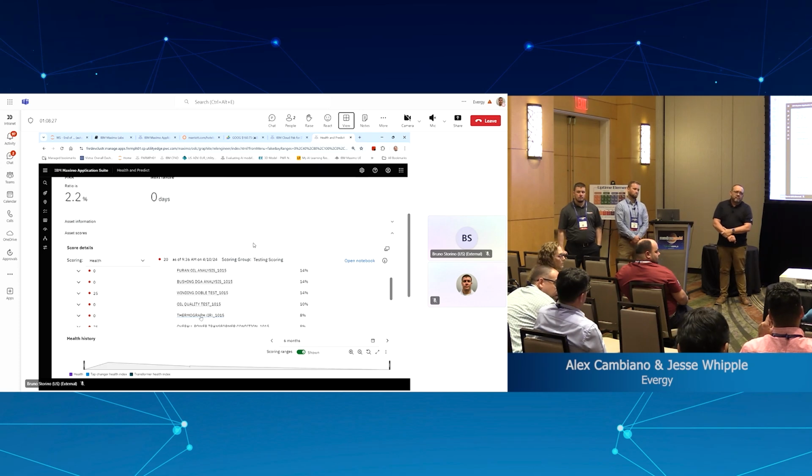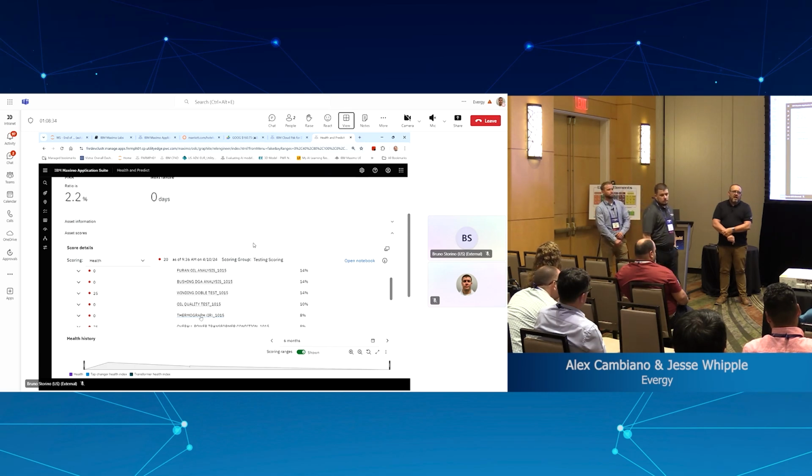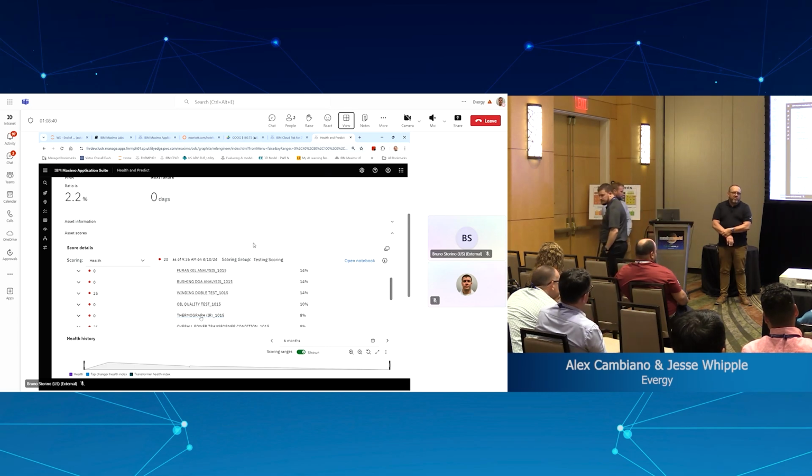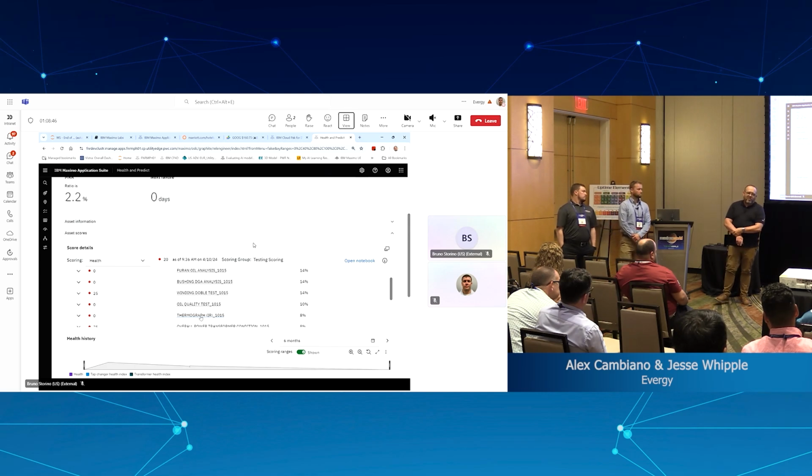How long did it take you to train the model, and how many images did you have to input to get to that level of confidence? Well, in this case, I would say it took weeks. I would say 3 to 4 weeks. It was also a learning experience for me.